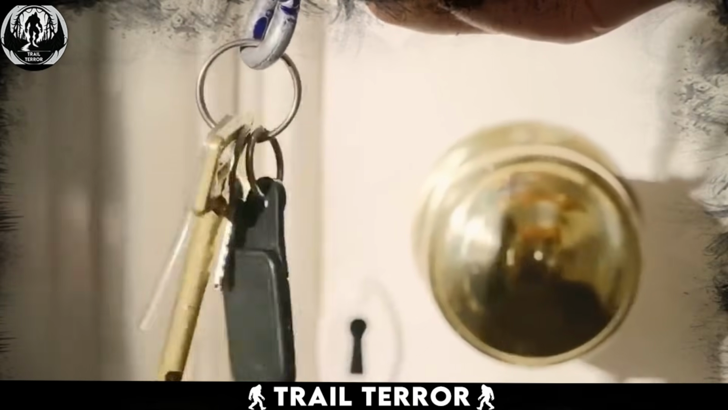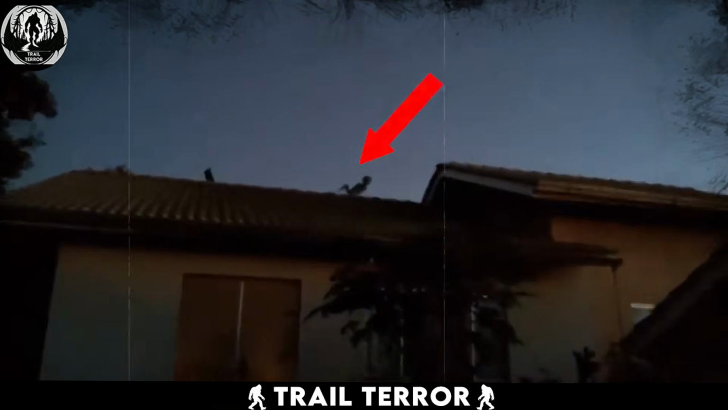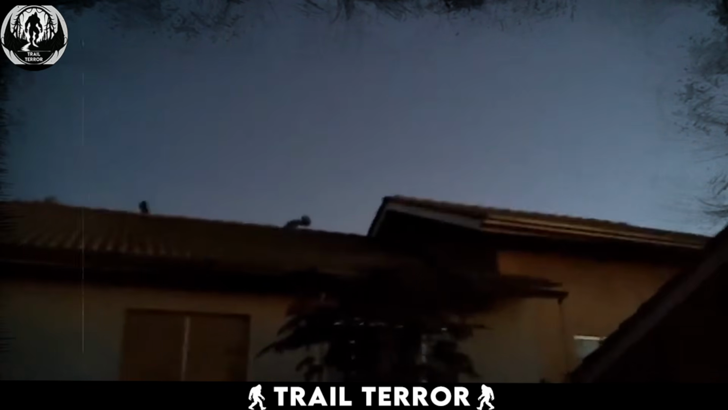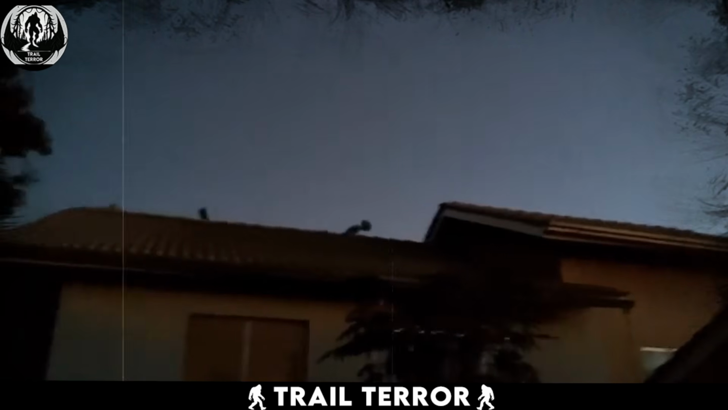Imagine coming to your home, but before you enter the house, you see a weird sight, a creepy crawling creature right on the roof, looking at you. As you start filming, the creature hides behind the roof, only for it to reappear on the ground right in front of you. Well, this is exactly what happened to this man a couple of years ago in Brazil.